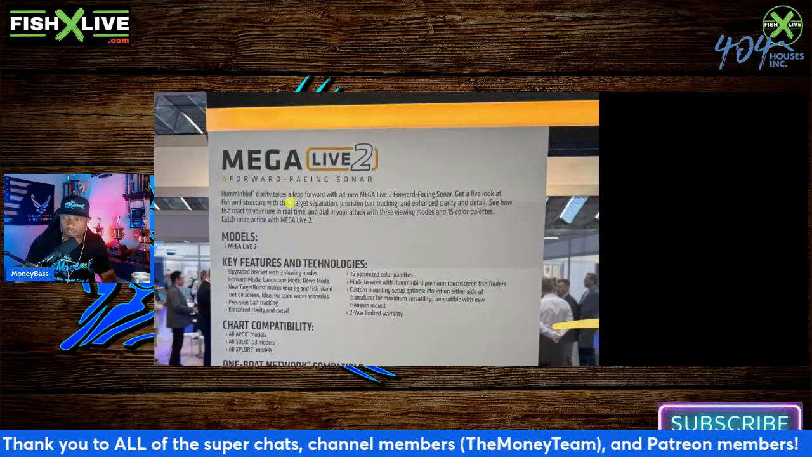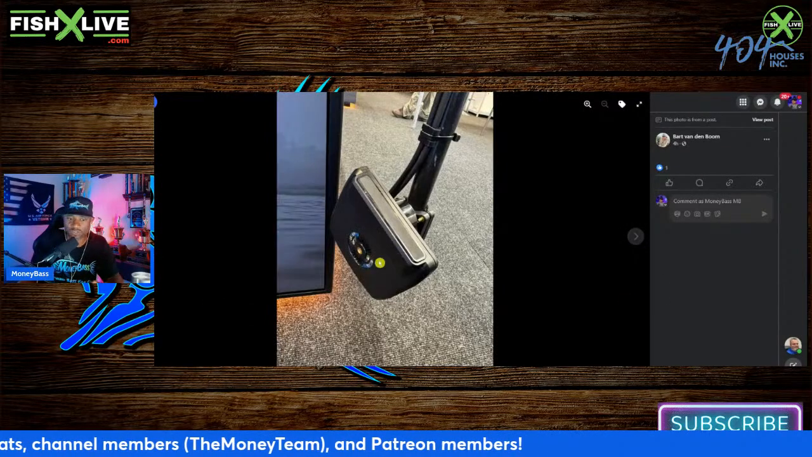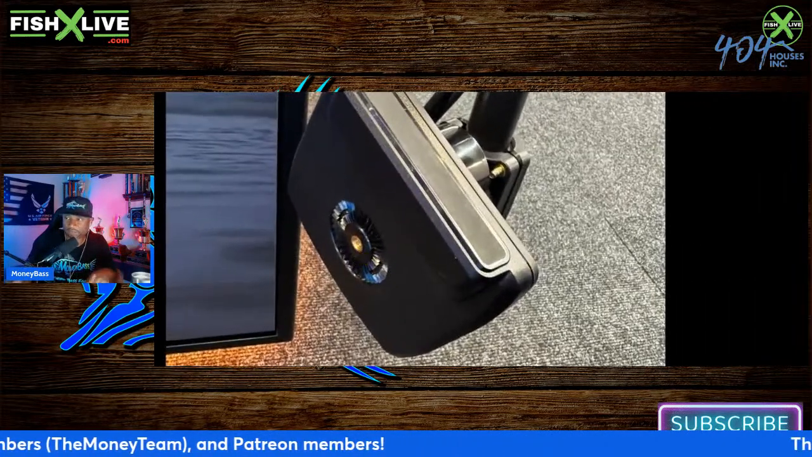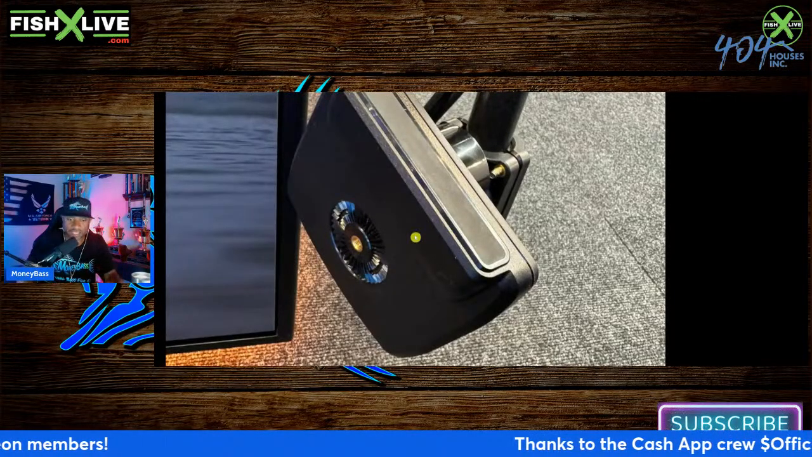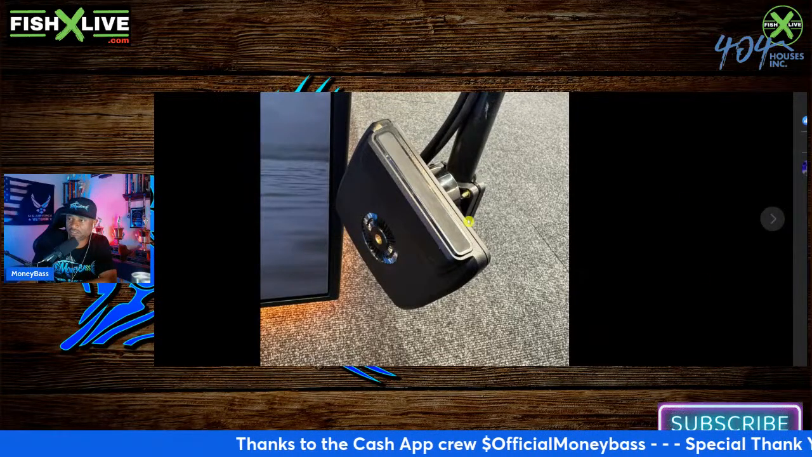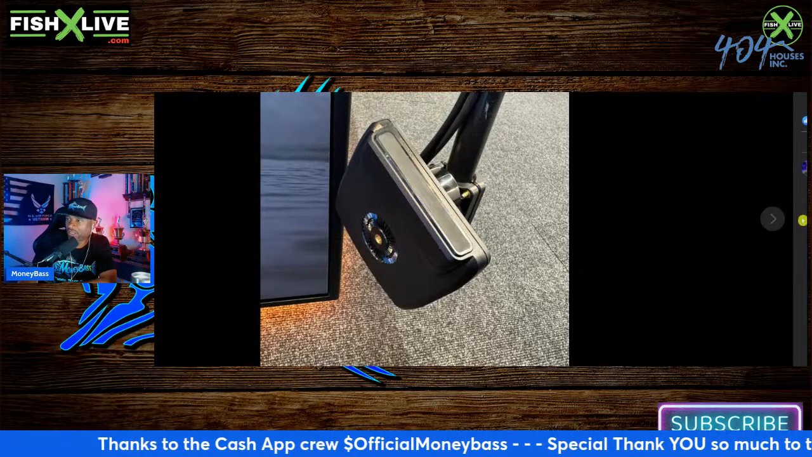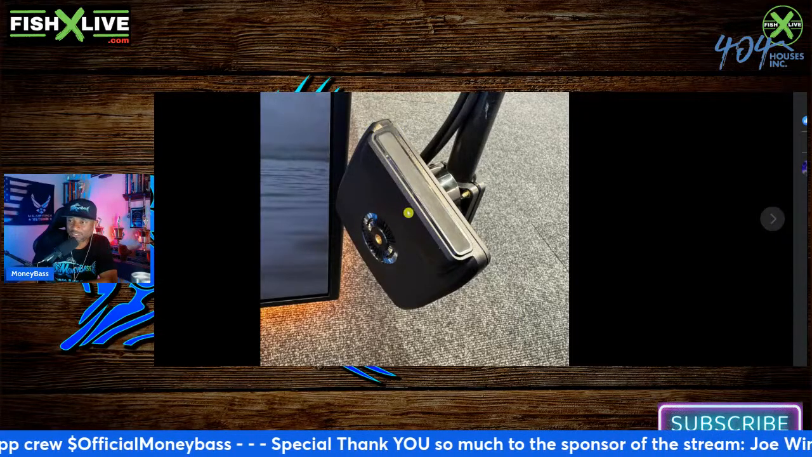All right, so now let's take a look and see if we can pull up some images of this Mega Live 2. So now if we take a look at it, this side over here, I wonder why it looks like it has a place where you can put a bracket on both sides, because it's already connected over here. And just looking at it, my first impression is it is a little more robust.